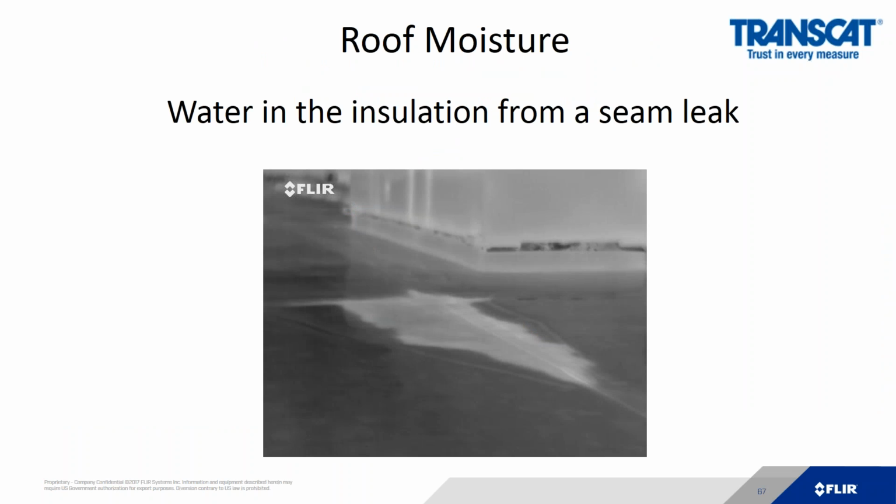And finally, a very popular use for a thermal imaging camera is for rooftop moisture. Now, rooftop moisture is the one application that's pretty much dependent on the environment when you're outdoors. If you were worried about roof leaks in your facility, you can use an infrared camera to find where they originate from on the roof.